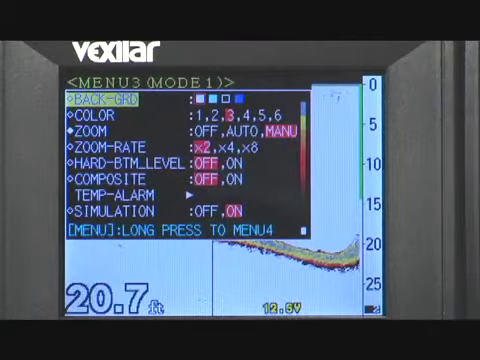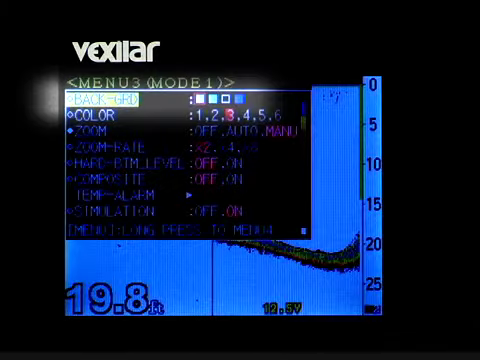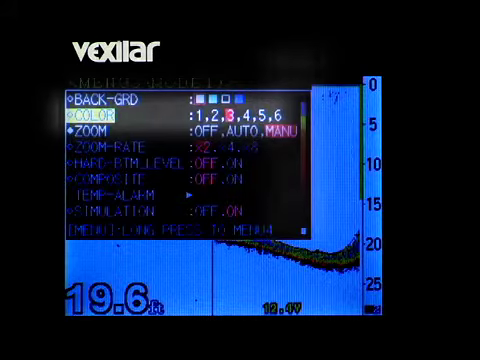Pressing the menu key again will bring up the third menu. These settings will be retained only for the current mode as well. The first item controls the background color. Choose the color you like best, or the color that offers the best visibility under the current conditions. The second item sets the color scheme. Again, you want to choose a color that you like the best or offers the best visibility.